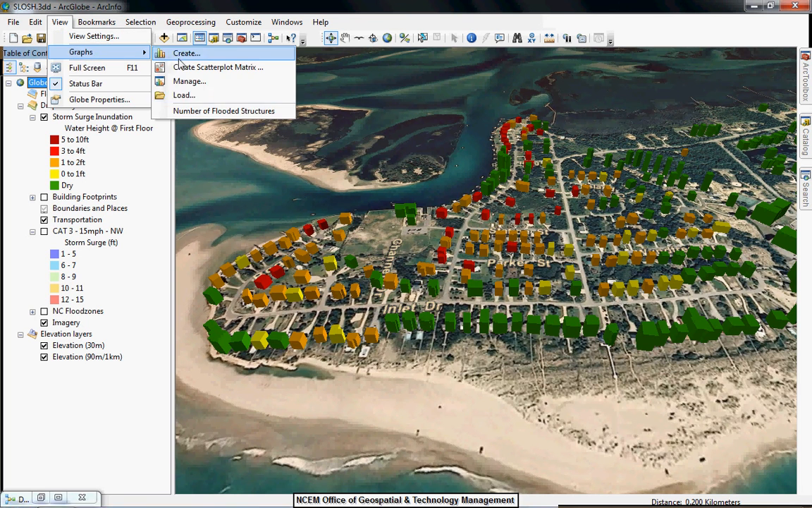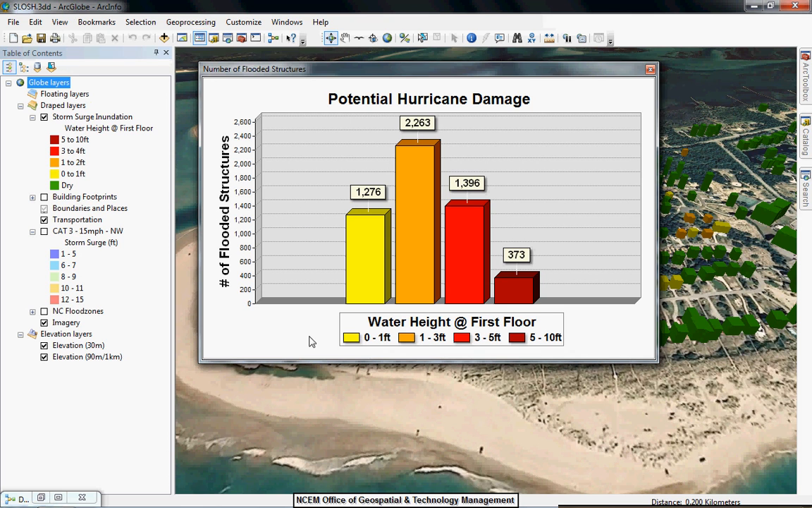We can also view a graph to view the total damage countywide. In this case, we can see there are over 5,000 buildings in the county that will have flooding on the first floor as a result of the storm surge from Hurricane Earl.